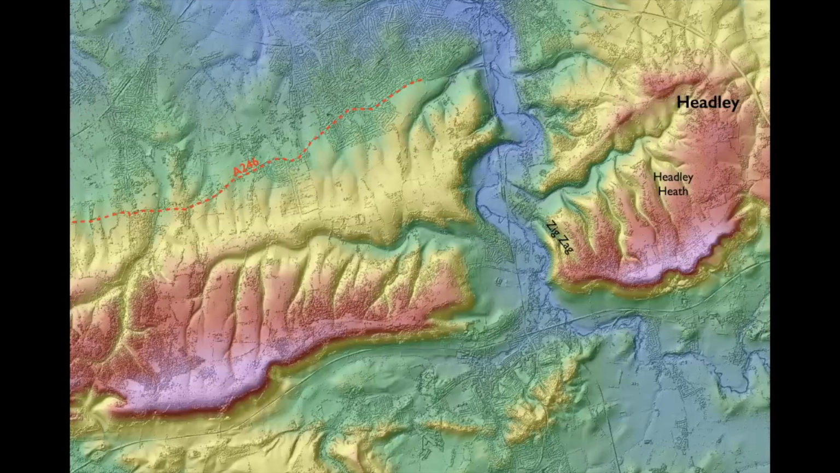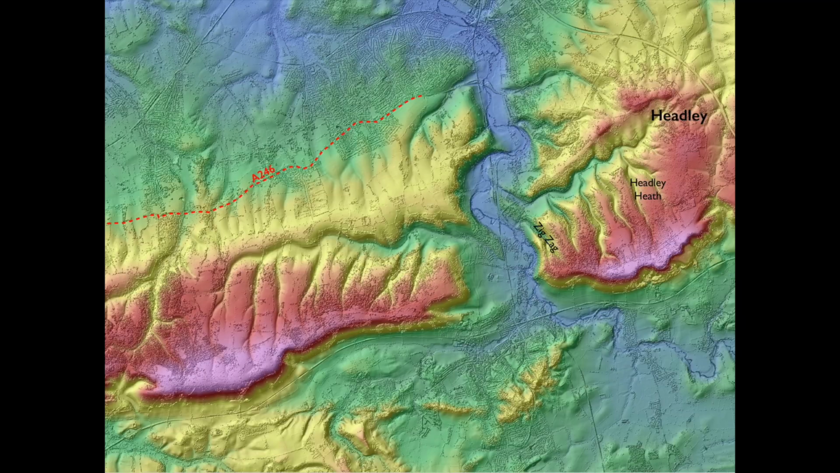Now, on the other side of the Mole Valley, over here, this is Headley up here, this is the Headley Valley, which is pretty much doing exactly the same thing on the other side. The valleys over here aren't really called anything, with one exception. This is Headley Heath up here, and then down here is the Zigzag Valley and the Zigzag Road. If you've ever been up to Box Hill, you've gone up the Zigzag Road, it's that valley there.